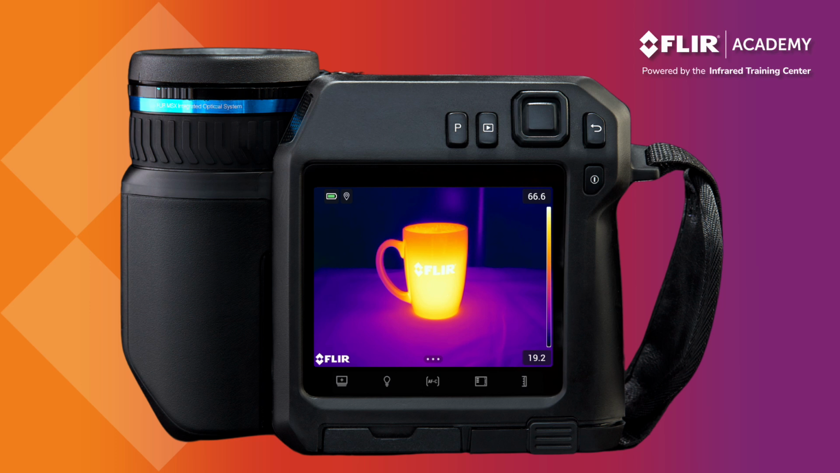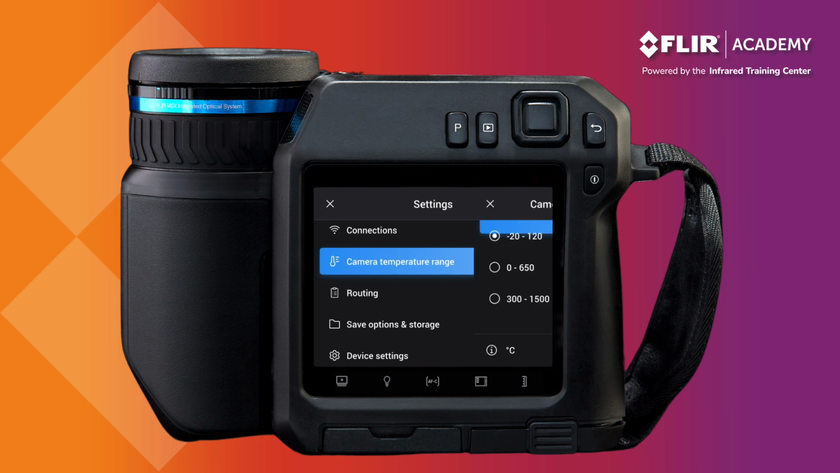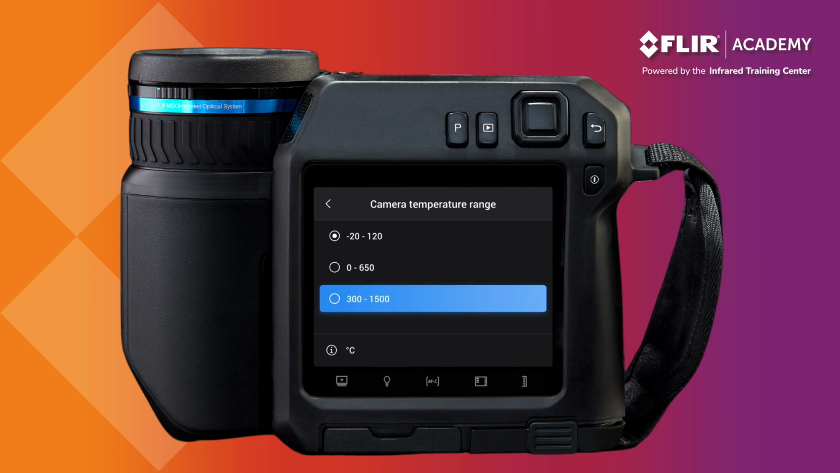Bring up the main menu by pressing the navigation pad or touching the menu icon at the bottom of the display. Navigate to Settings and then select Camera Temperature Range. This particular T-Series thermal imager has 3 ranges, the first covering temperatures from -20 to 120 degrees Celsius. Range 2 provides the ability to see objects up to 650 degrees Celsius, and Range 3 up to 1500.